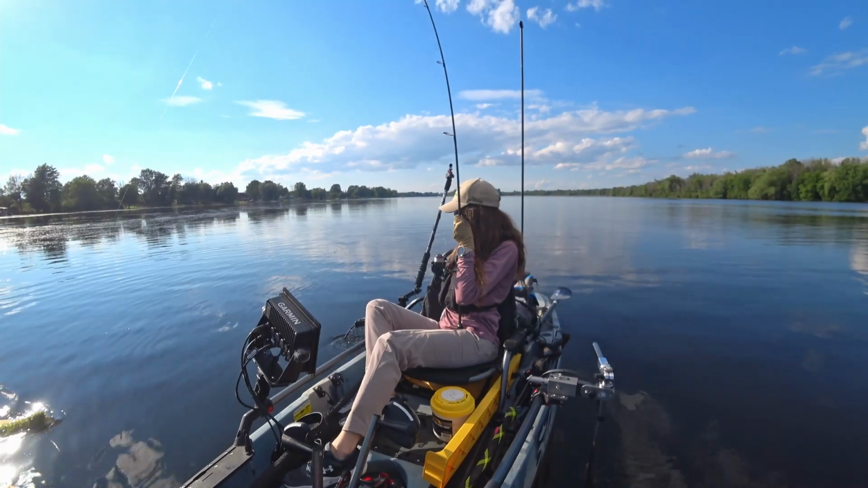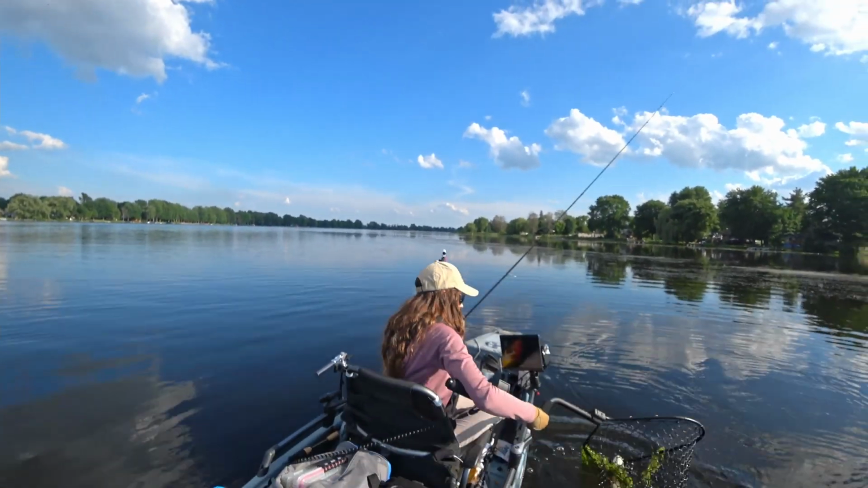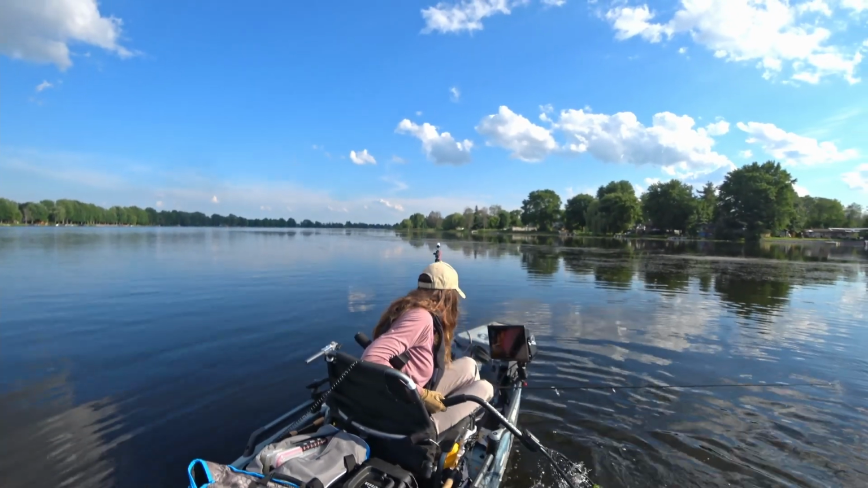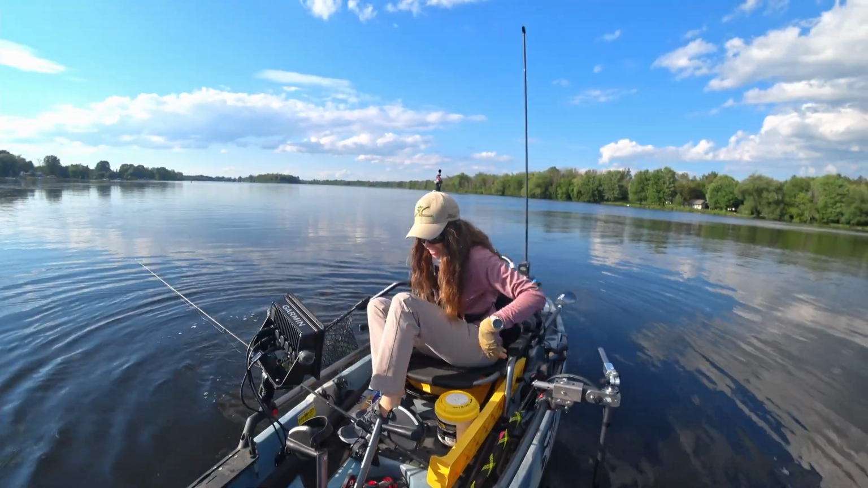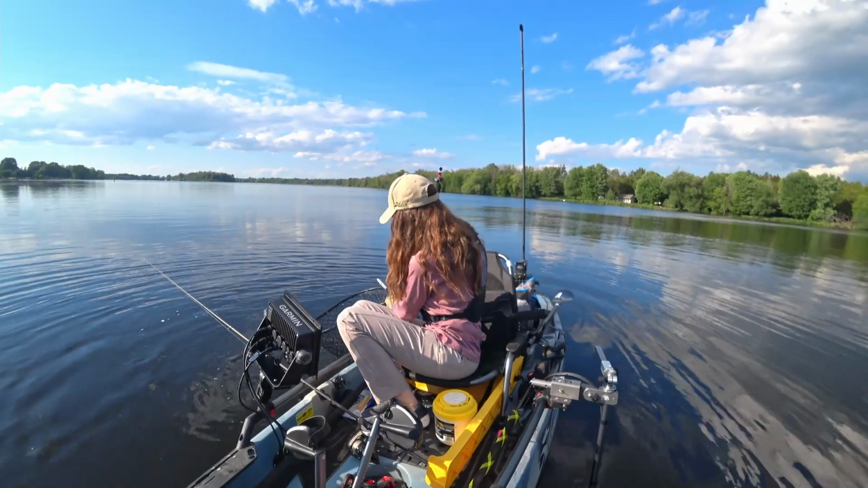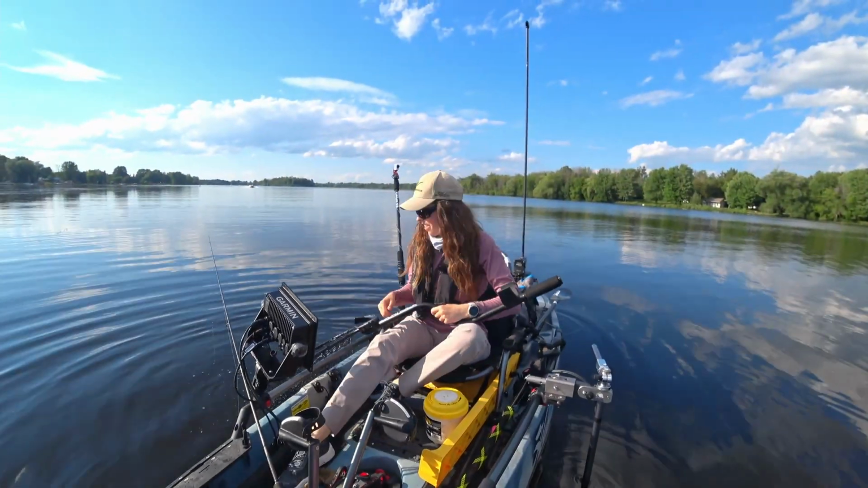See if I can bring him in here. Oh my gosh, that is a thick, thick fish. Wow, beautiful. Okay, let me get the pliers. Wow, this is such a thick fish.